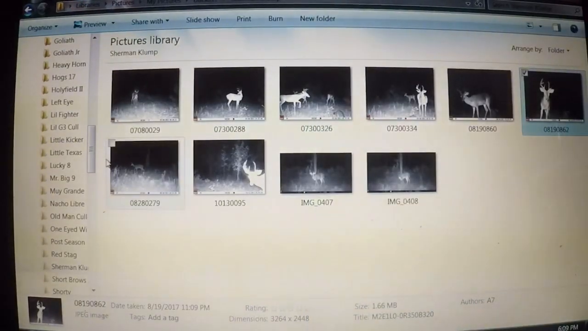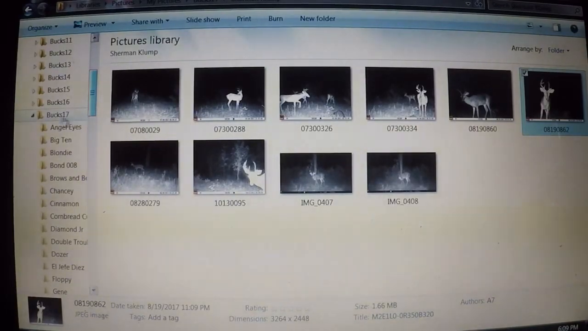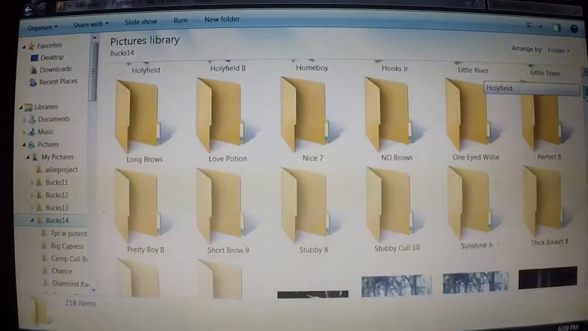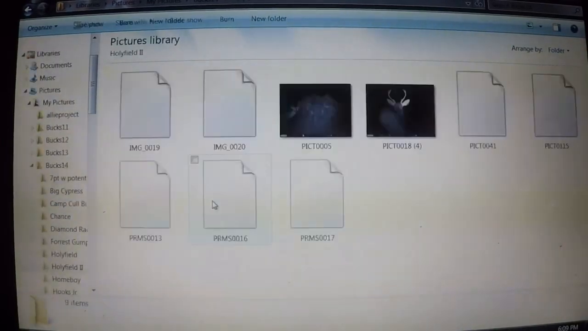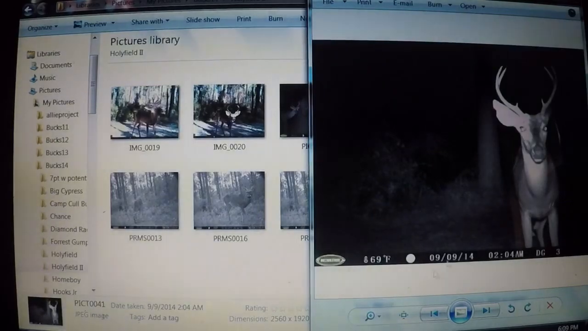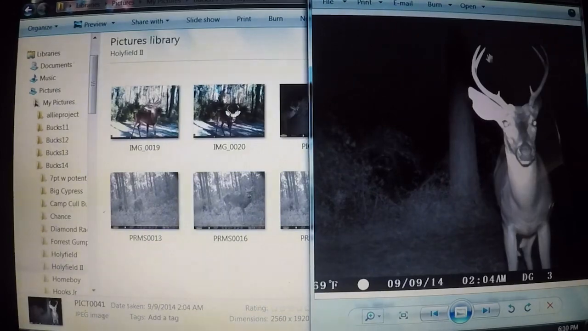I'll show you another one that's really easy that you would have never known. So let's go. I don't even know how old this buck is now. I think I've had him on camera 1, 2, 3, 4. Let me go to 2014. And let's see, his name is Holyfield 2. Yep, this is him. So this deer here, you would have no clue. He's a little 6-point, little brow tines, forks on both sides, right?